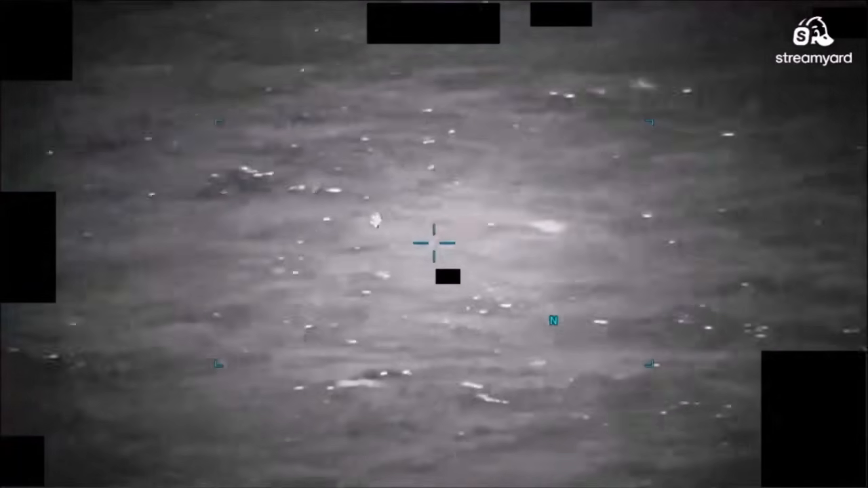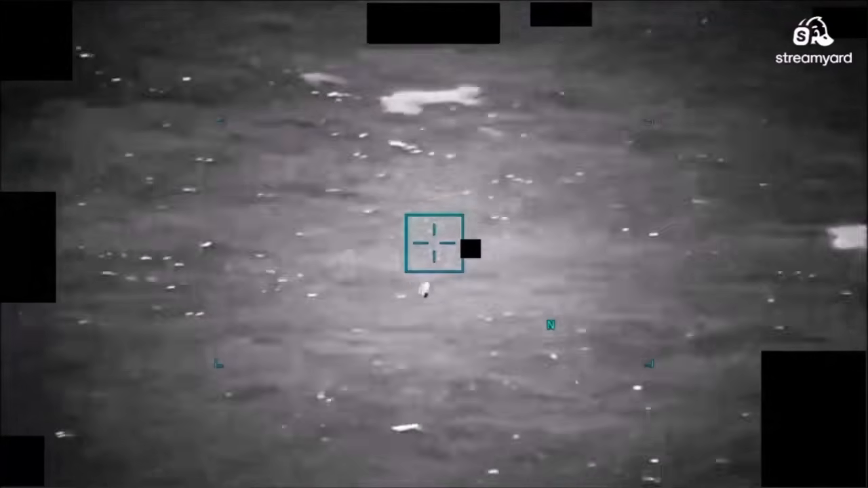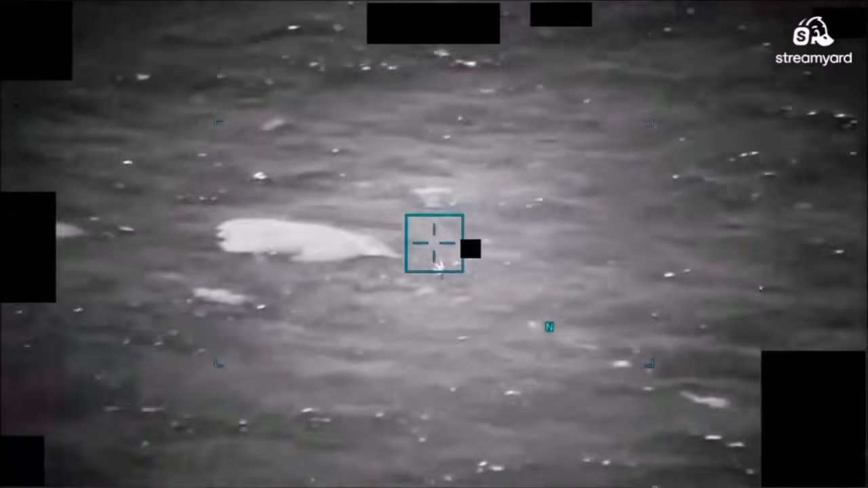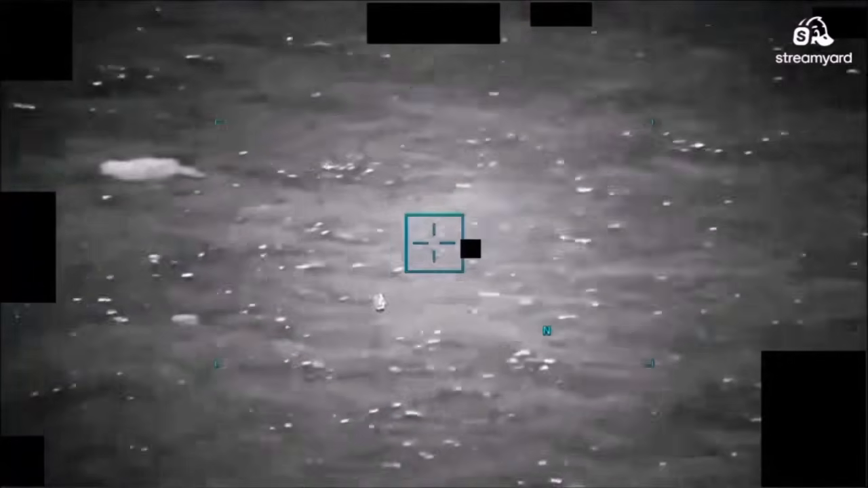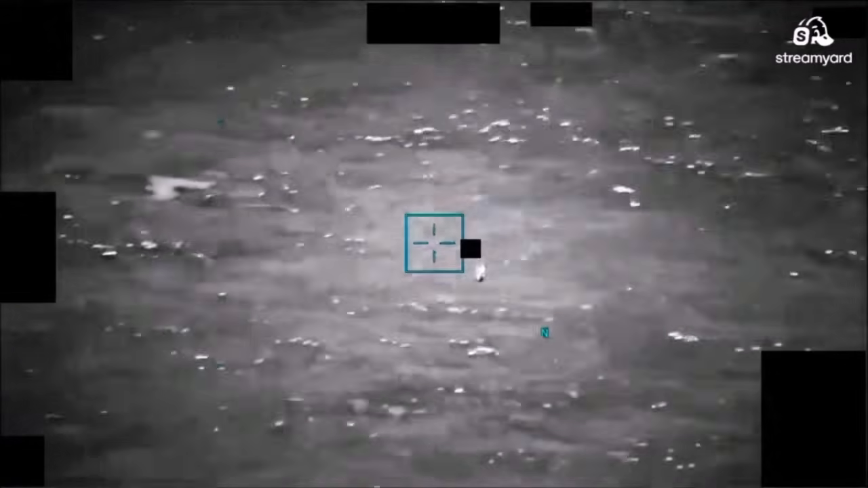Okay, we zoomed out for some reason. Oh, maybe we're trying to track in on it again. But if he zooms out again, it's lost. Which is, I think, what happens here. You keep trying to follow it. Yeah, still changing with the thermal signature.